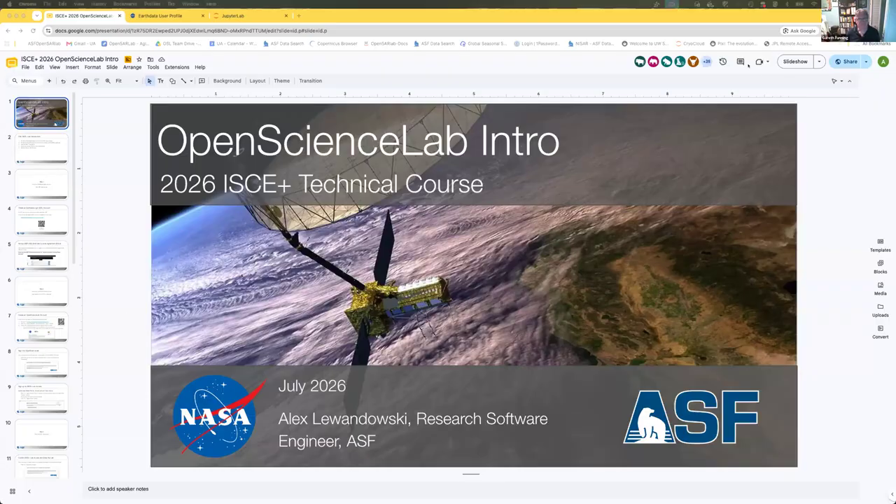All right, so I'm sticking a link to a slideshow in the Zoom chat here that walks through the process of setting up your Earth Data Login account and an Open Science Lab account and gaining access to the class lab. And now I'm going to share my screen and just walk through it. Okay, so here we go.